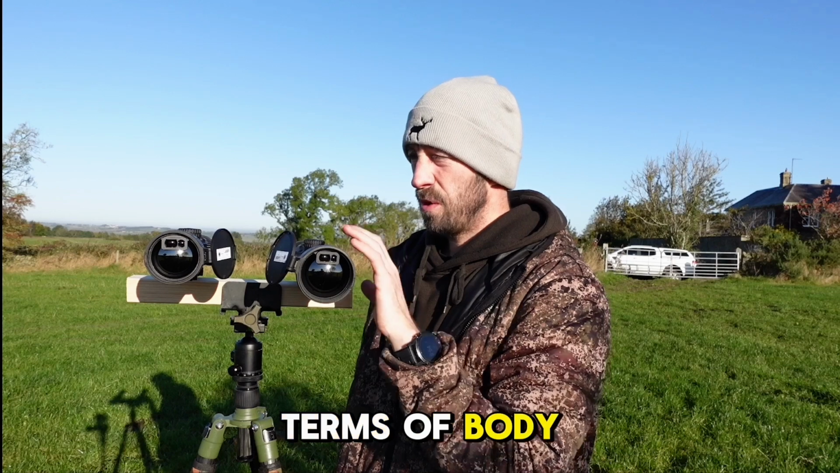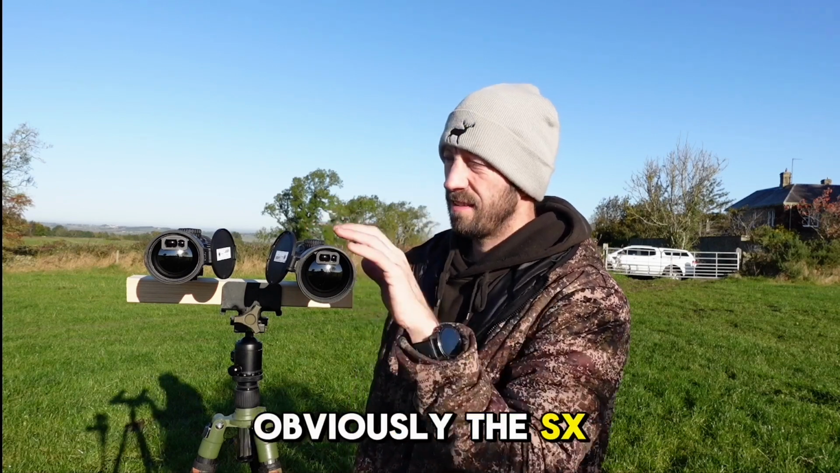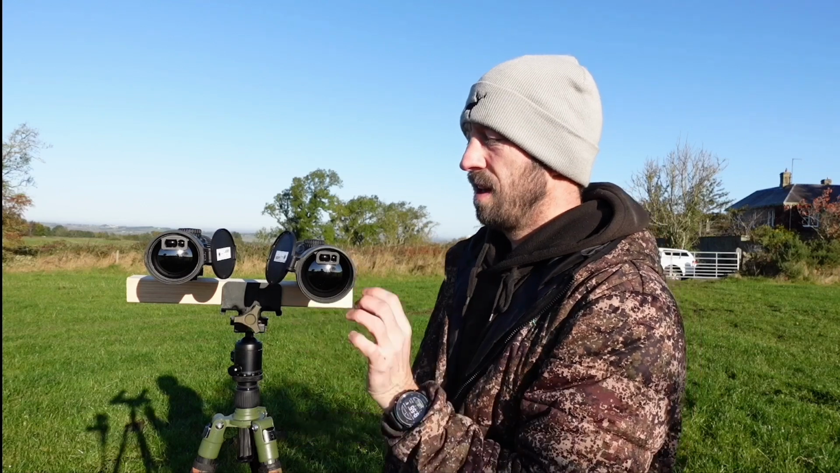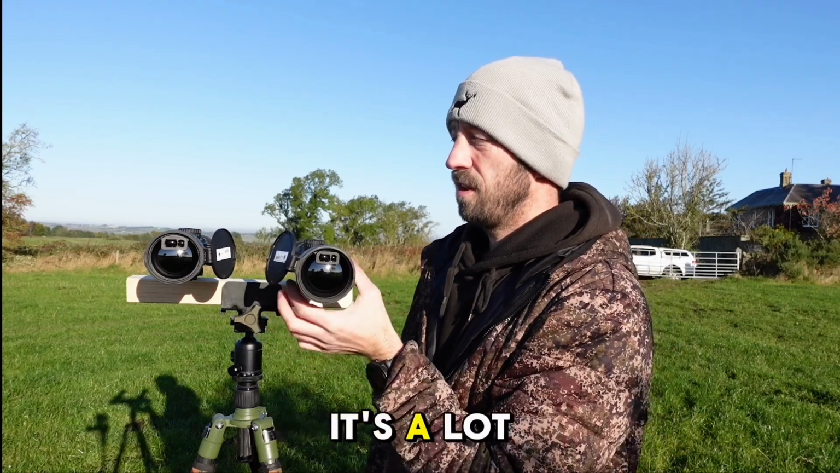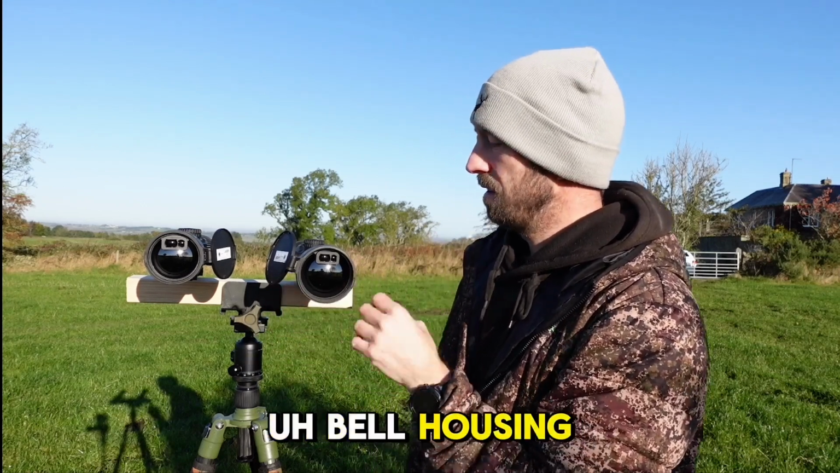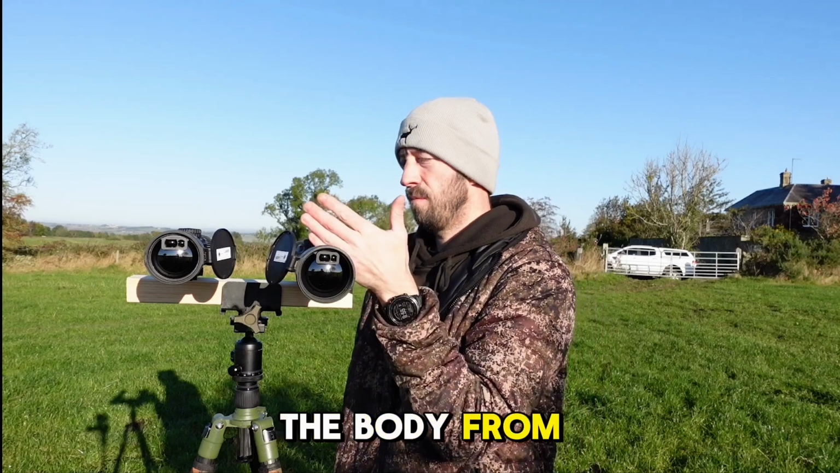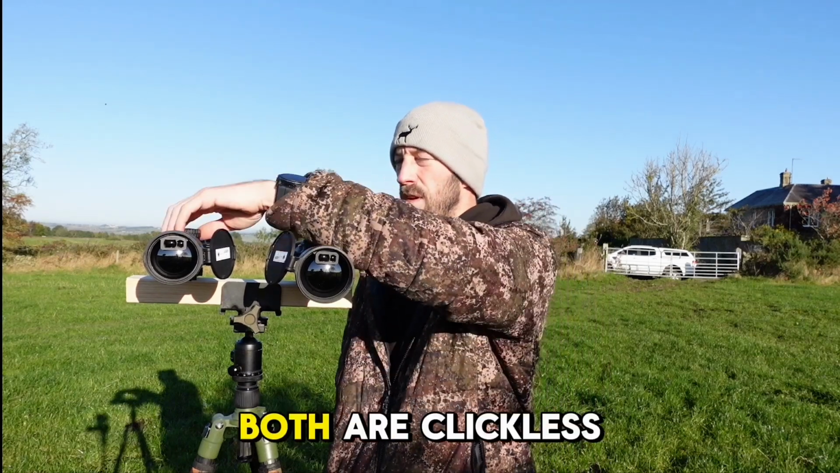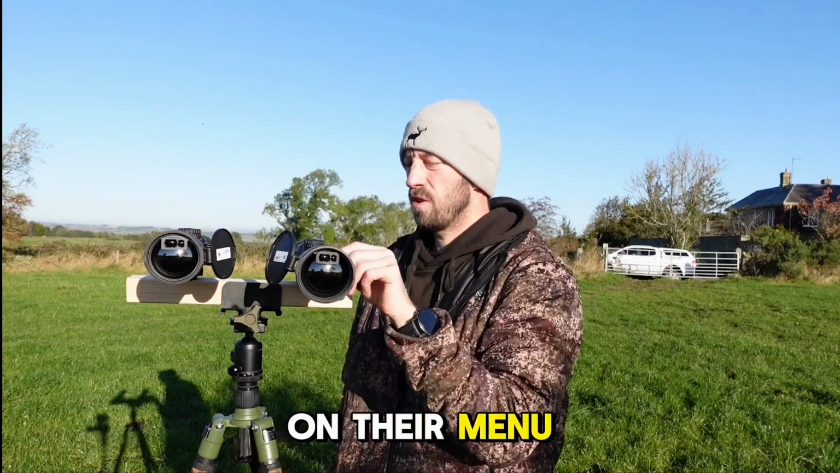But in terms of body shape and performance, obviously the SX is a little bit bigger, as you'd expect. It's a lot broader on the front. It's a lot longer on the bell housing. In terms of the body, from the turret backwards, it's all exactly the same. Both are clickless on their menu control functions.